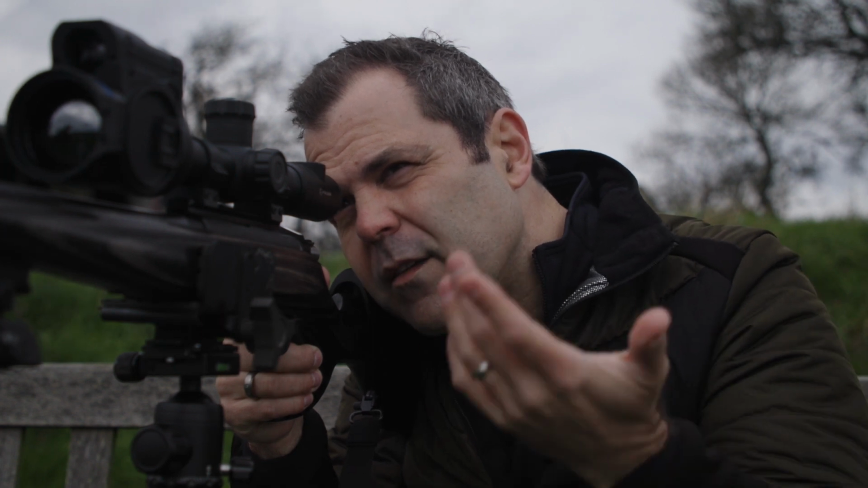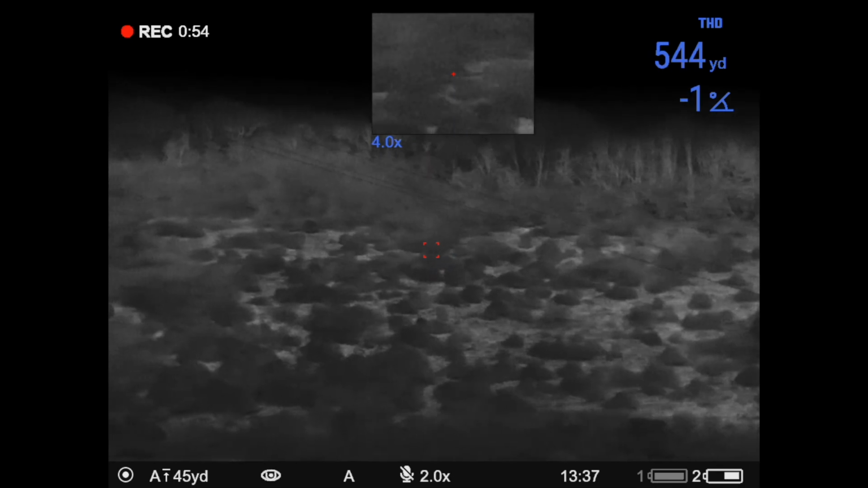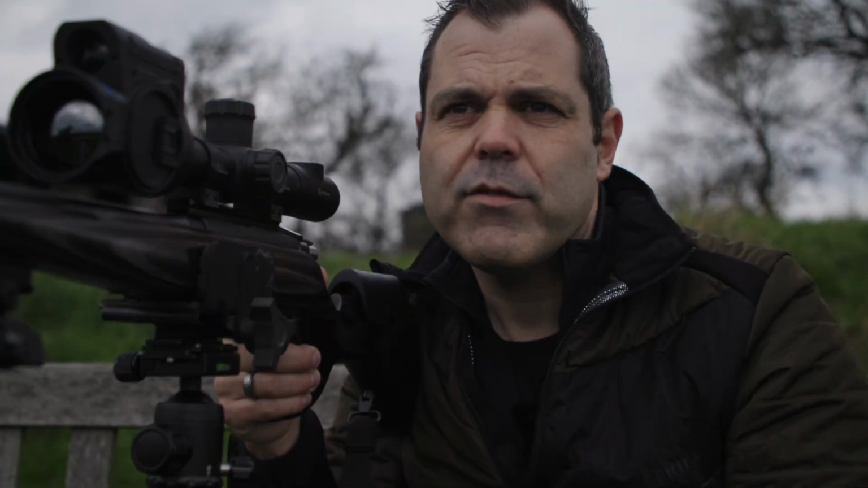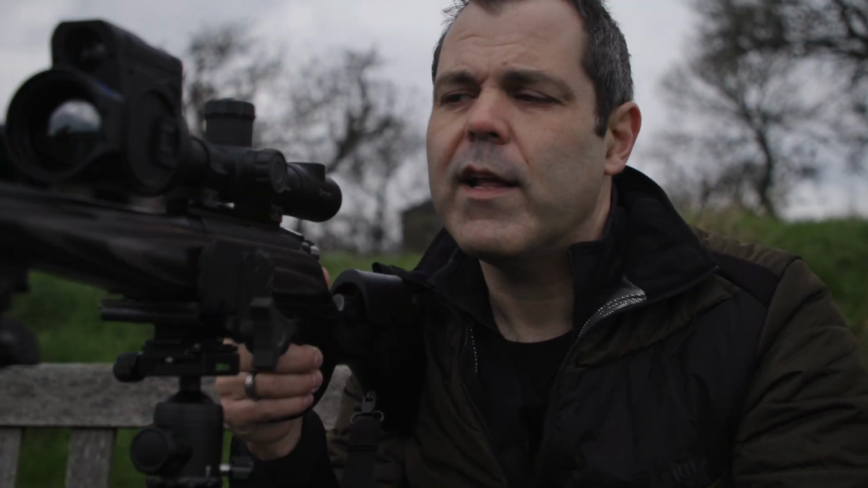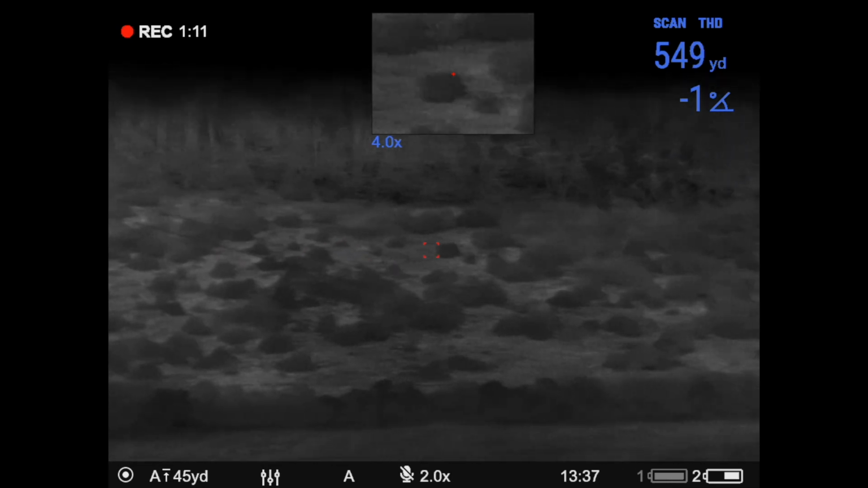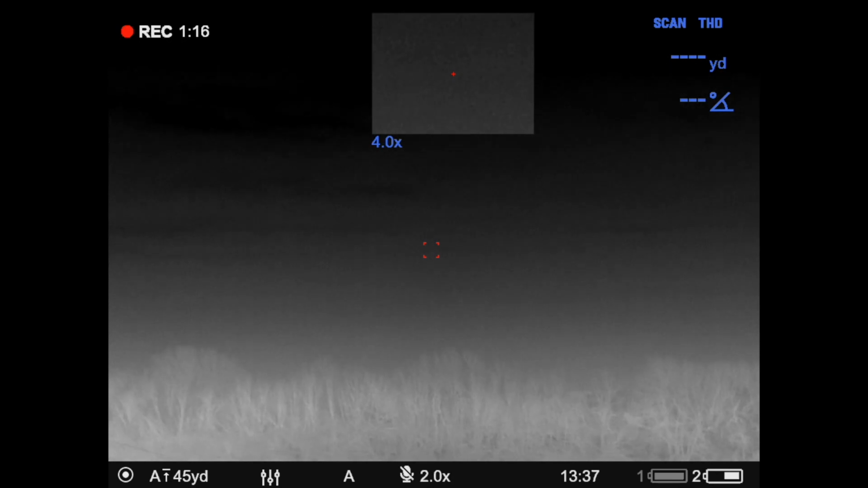So it's telling me, as I range across the valley there, 541 yards or 544 yards with a degree of -1 angle. So just pointing ever so slightly downhill. Really, really clever. If I turn it on and then hold it down, I can then go into scan mode. So as I'm going around there, you can see the angle changes.